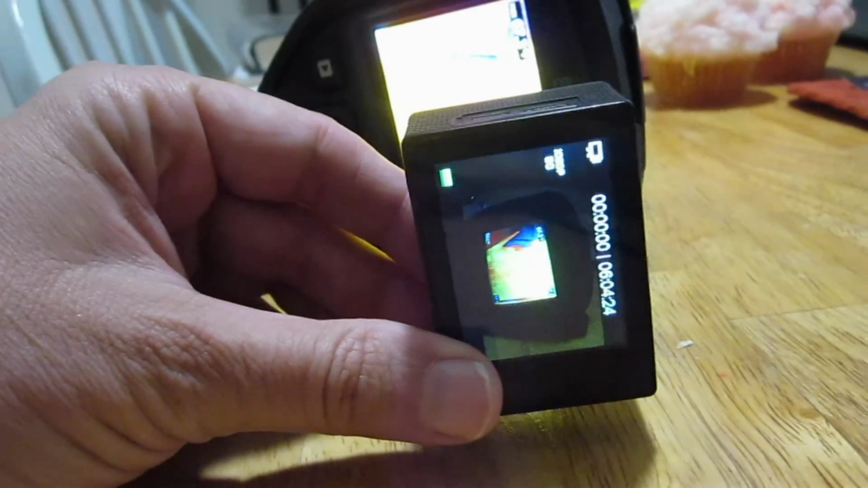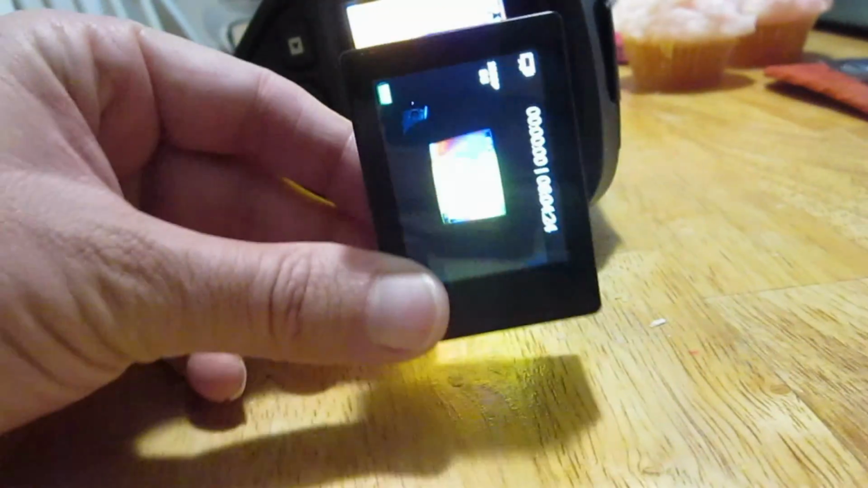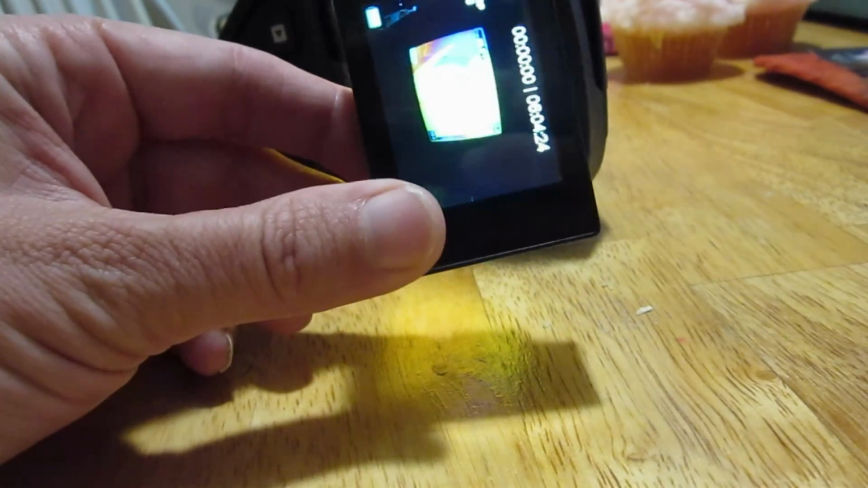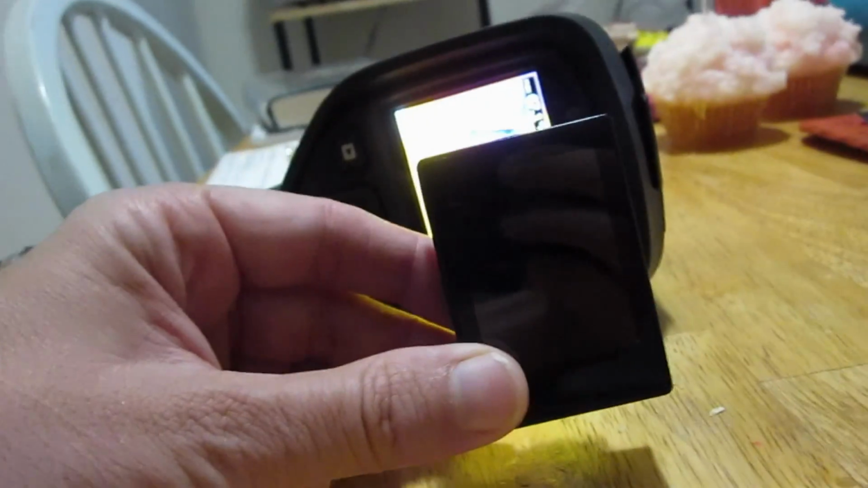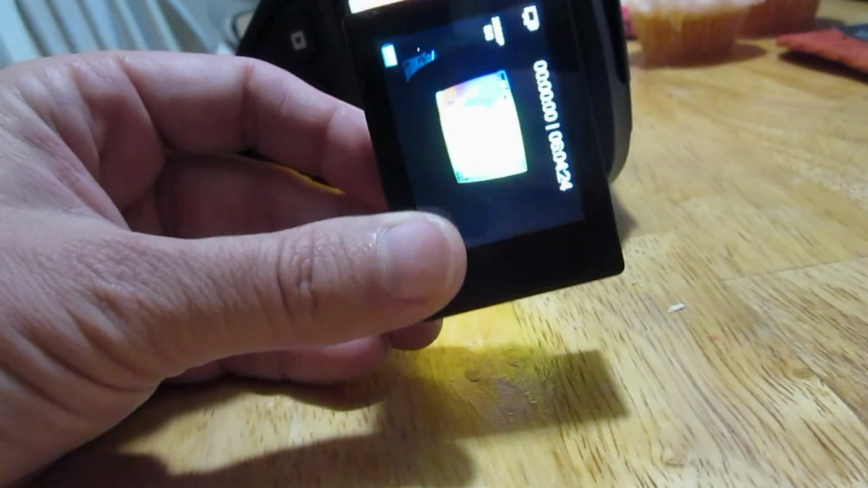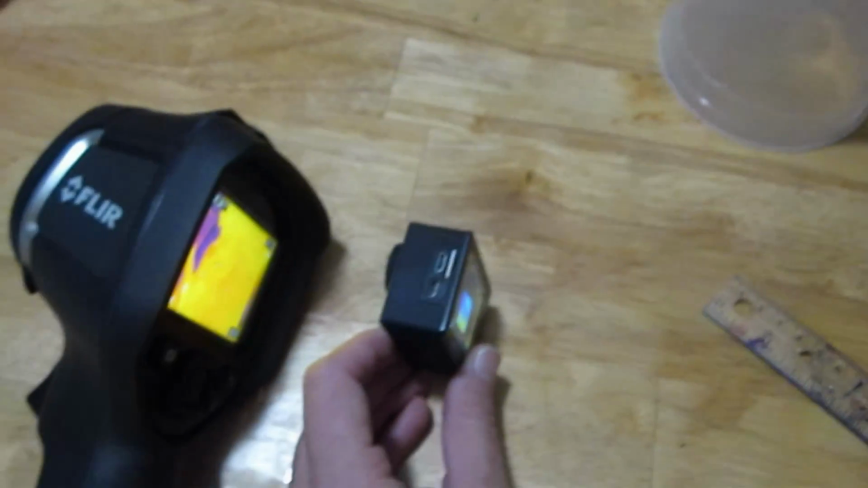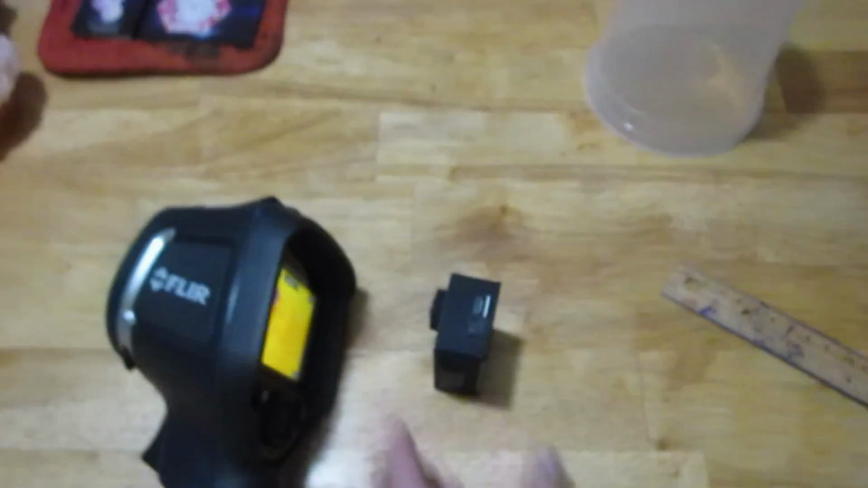But it is fisheye, so I might be able to use some software and try to de-fisheye that. But let's measure the distance and see how far away it needs to be approximately to get a good image.